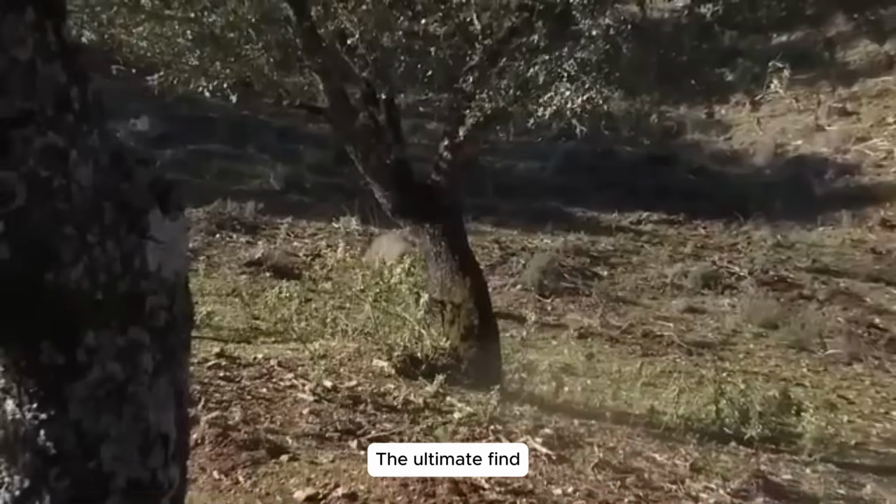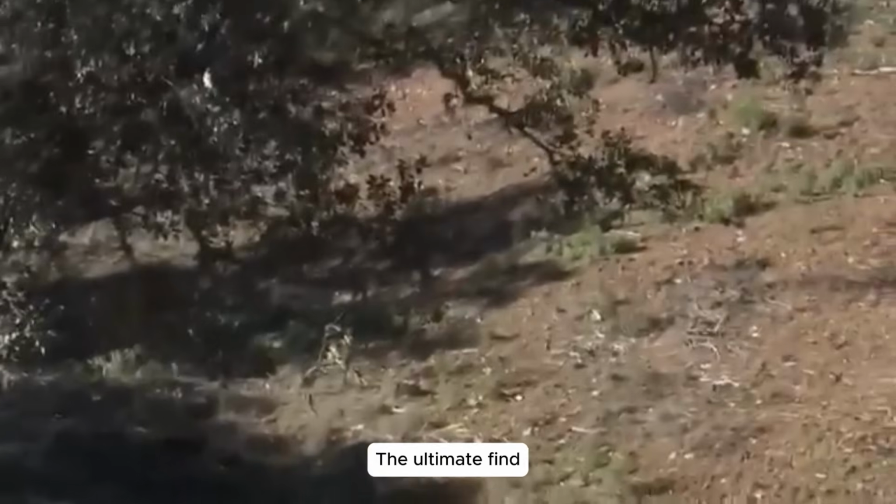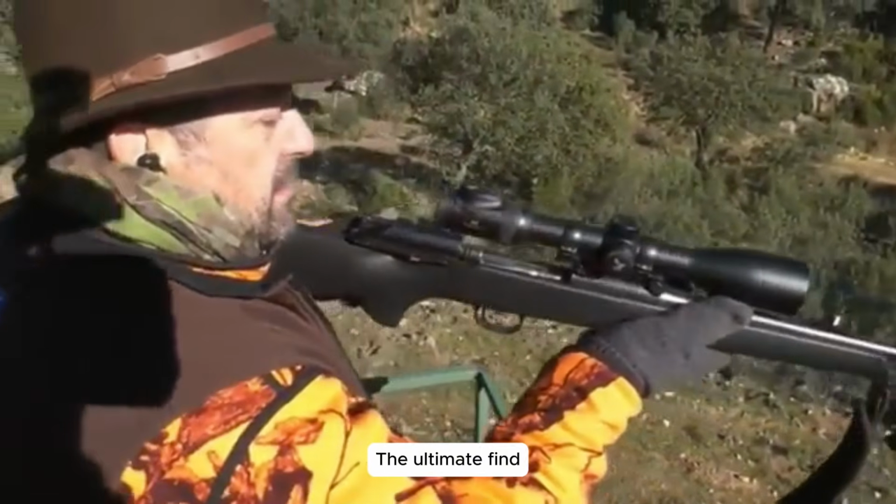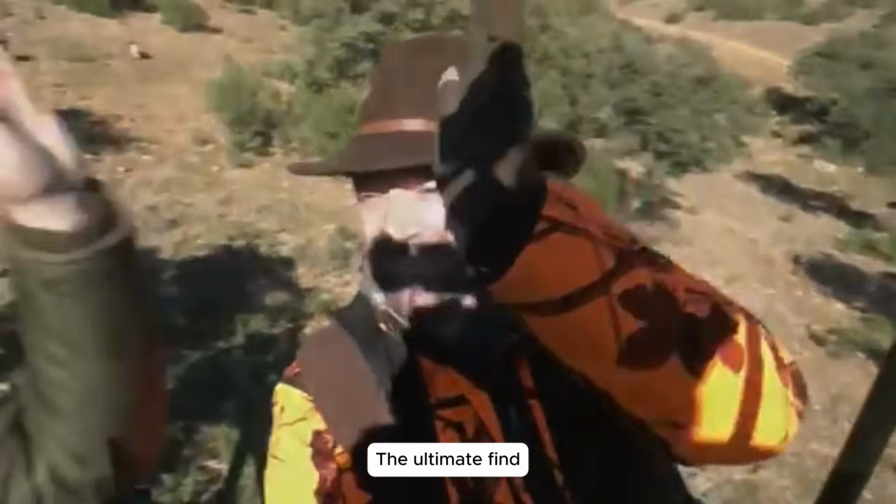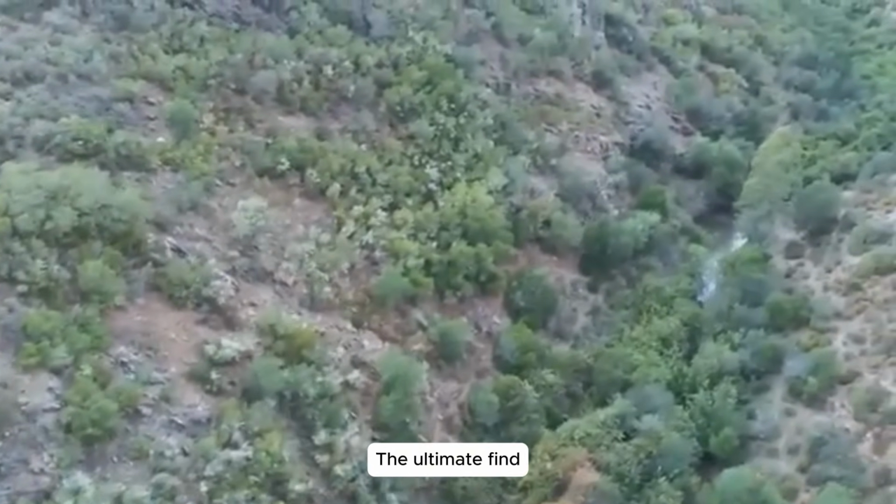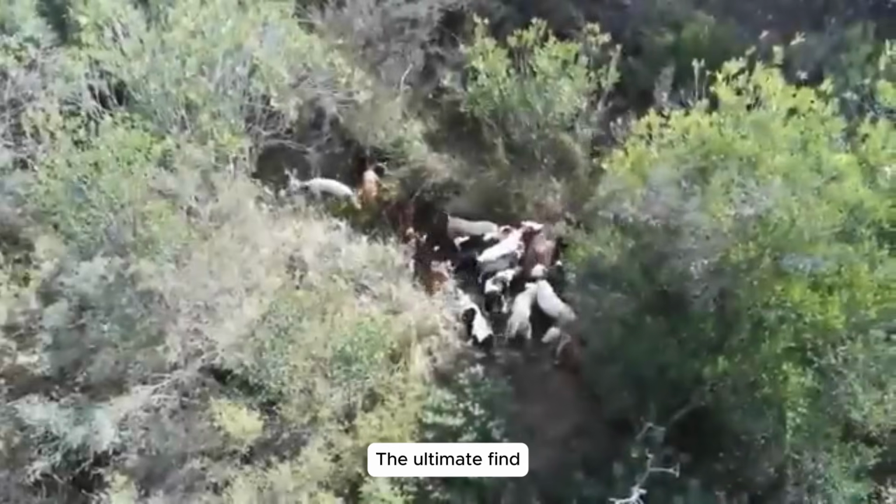High-stakes chase. On the mountain's far side, a high-stakes pursuit unfolded. We followed our drill, lock on, fire. But this boar was elusive, zigzagging with astonishing speed. Multiple shots were needed, but our persistence prevailed, bringing it down and proving our skill in this critical fight.